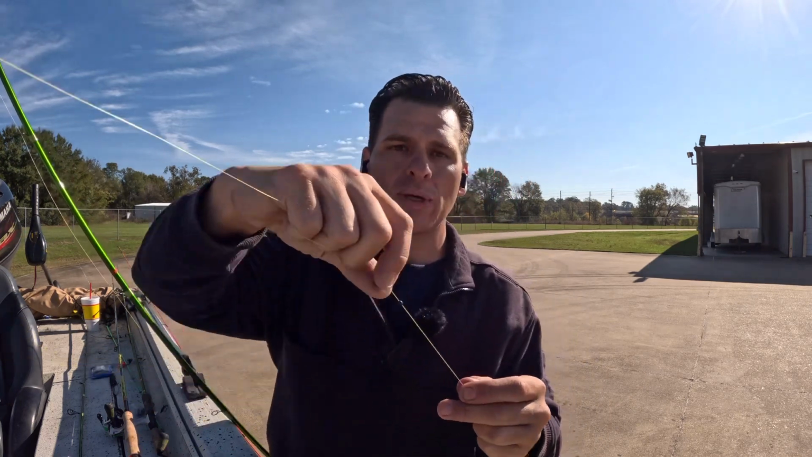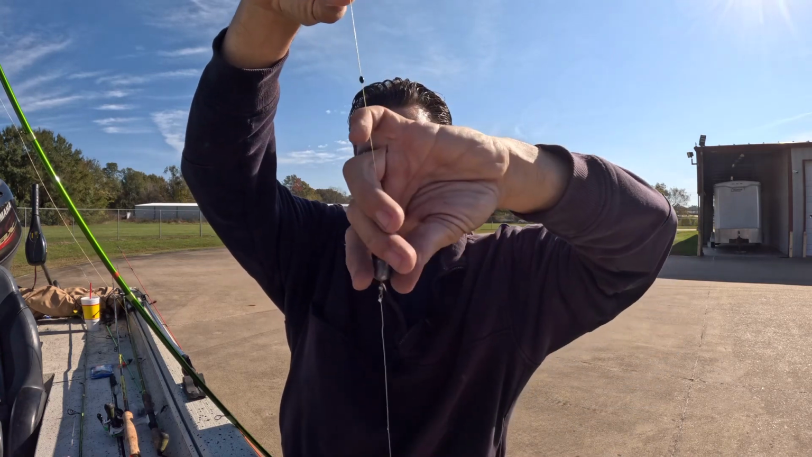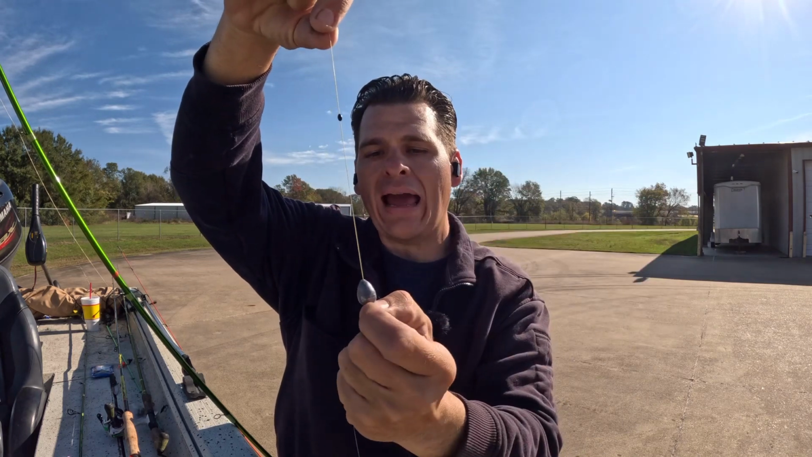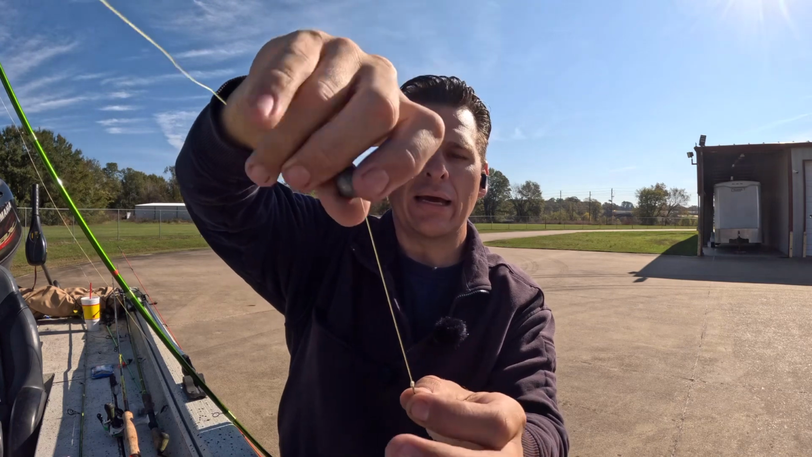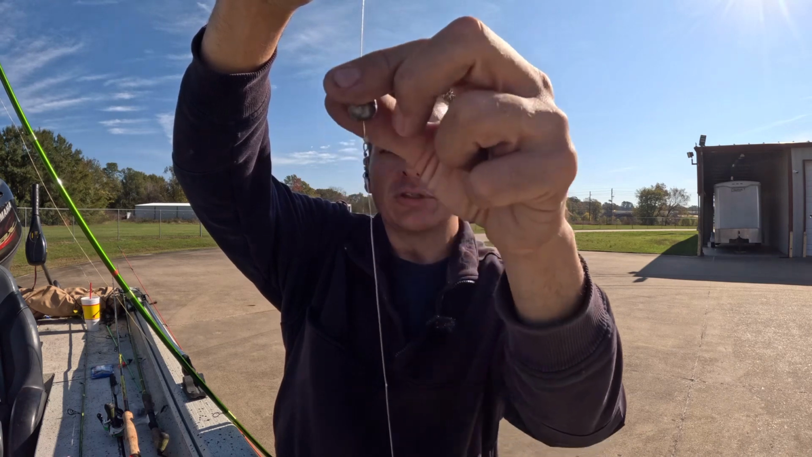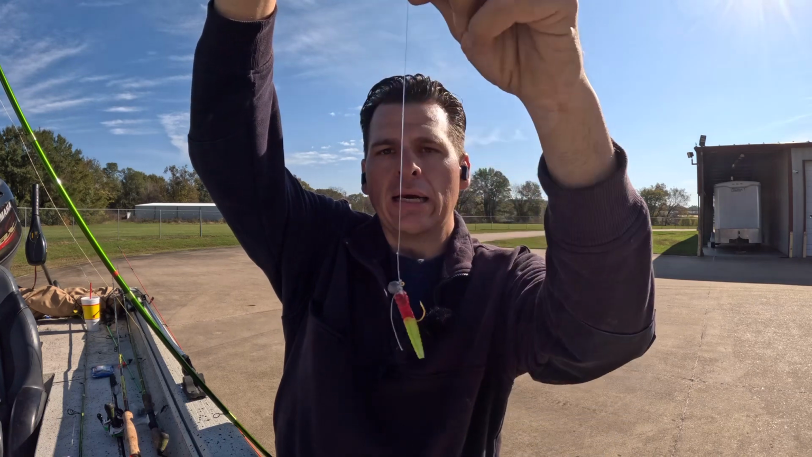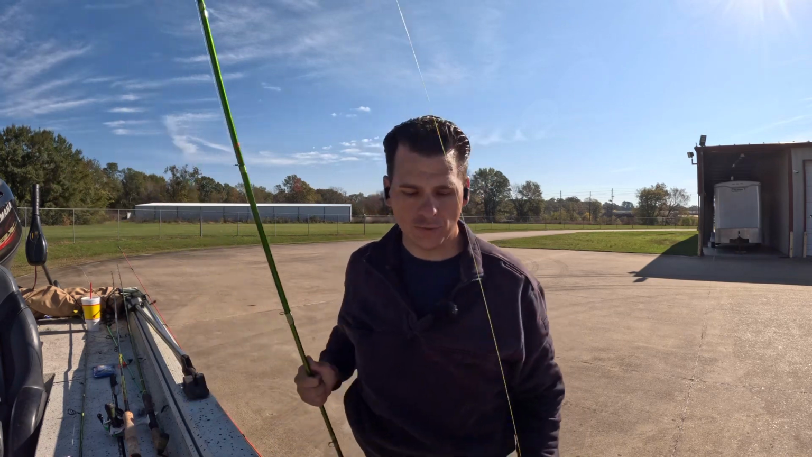Just like all the rest of them, I have a bobber stop, and from that bobber stop, I've got a half ounce weight, just like that. And then from that half ounce weight, I go to a barrel swivel, just like you see there. 10-pound fluorocarbon, and then to my jig head. So let me tell you why I use such a big weight. Every once in a while, I use a 3/4 ounce weight also.